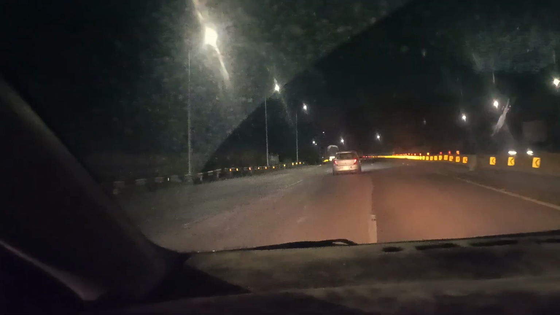The motorways never sleep. The service areas and the motorways never sleep. These remain awake for the whole of the night.